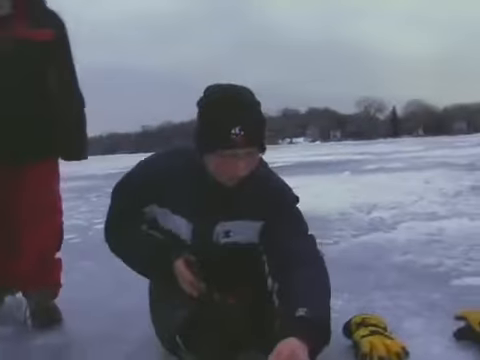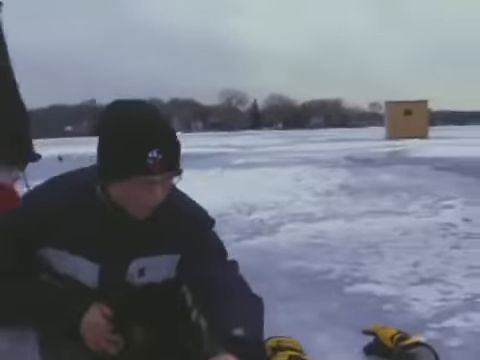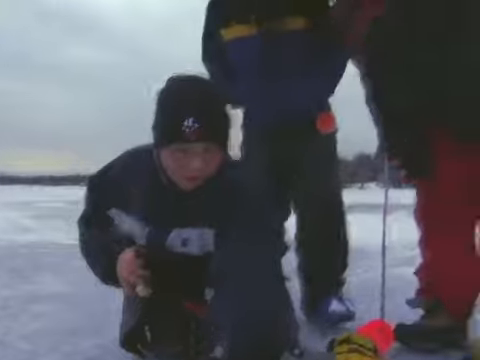As the school of fish move, you might be forced to follow them. And now that the boys have figured out this trick, they wasted no time leaving the warm portable fish house in search of more crappie action that might be only 20 yards away.